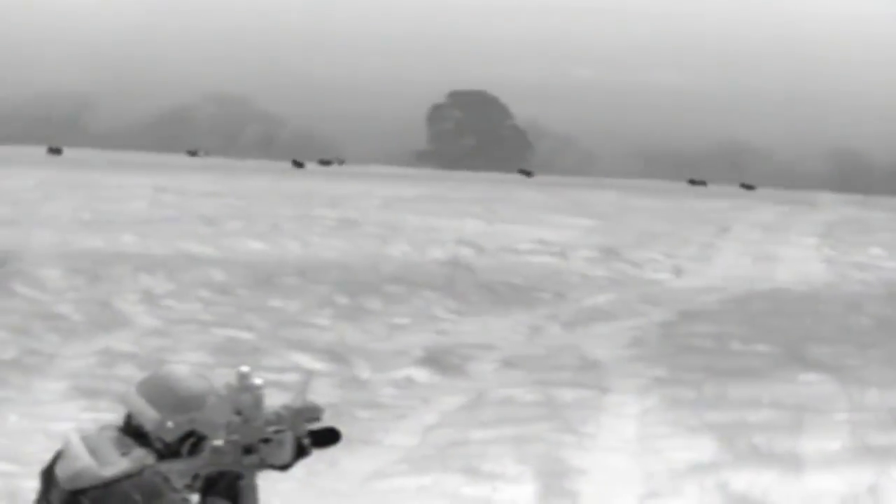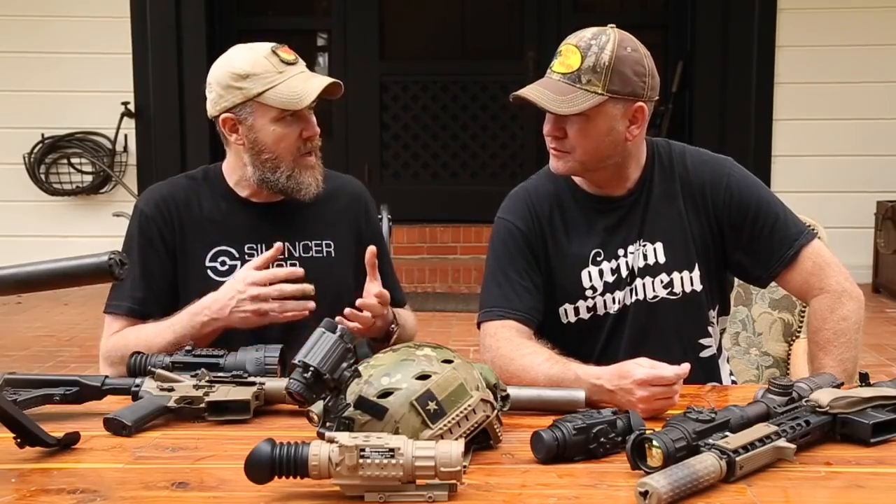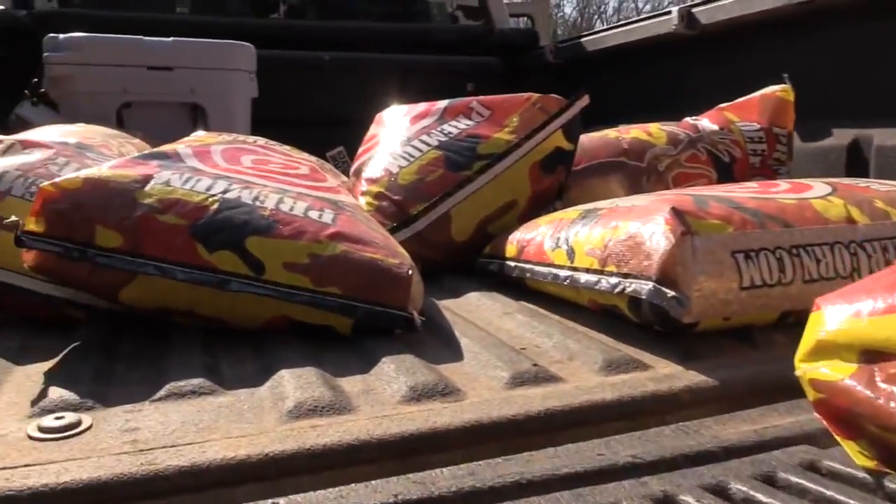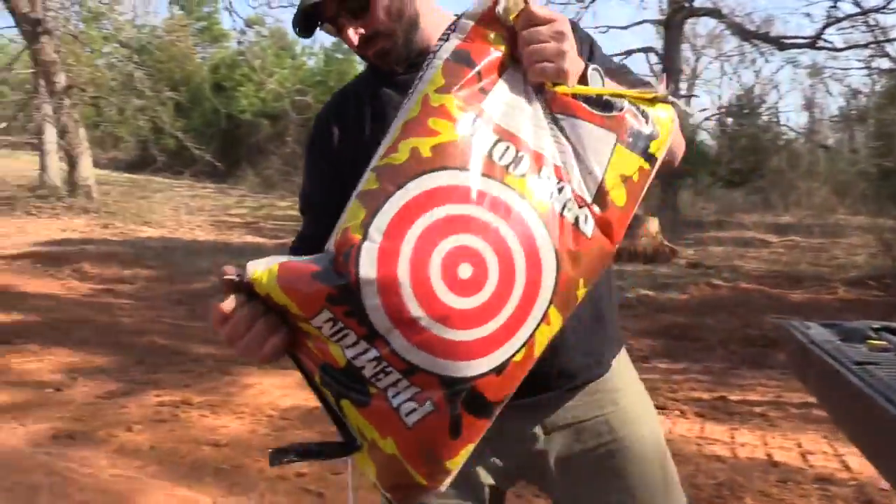It's really interesting how it all plays out and how you guys set the hunts up. A lot of people think you just go sit somewhere and shoot pigs. I mean, you guys put a lot of work into it as well. We went out and we were putting some corn down for the pigs, kind of baiting them in so we could try to get them into an area. And that's mainly just to hold them there, so when we come up, we know where they're going to be.